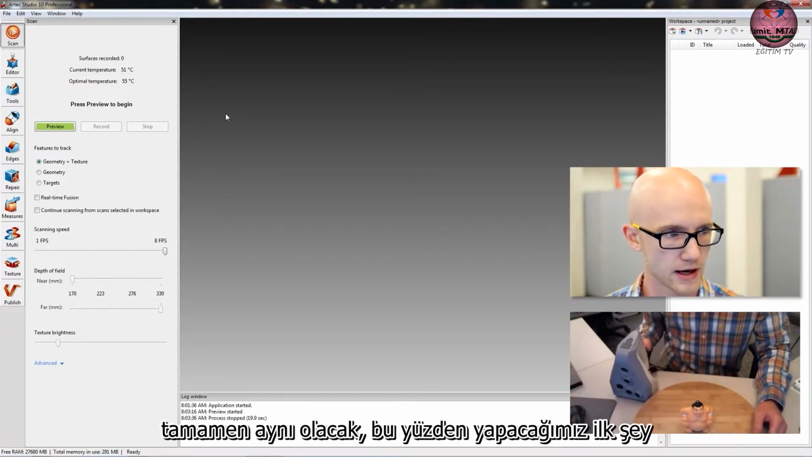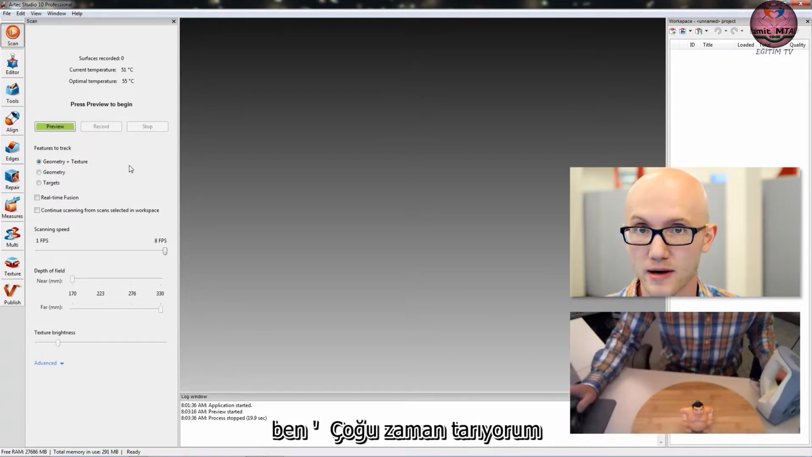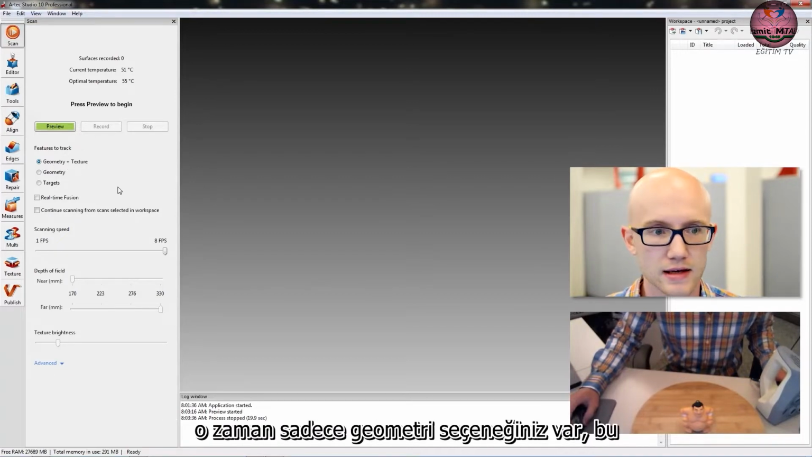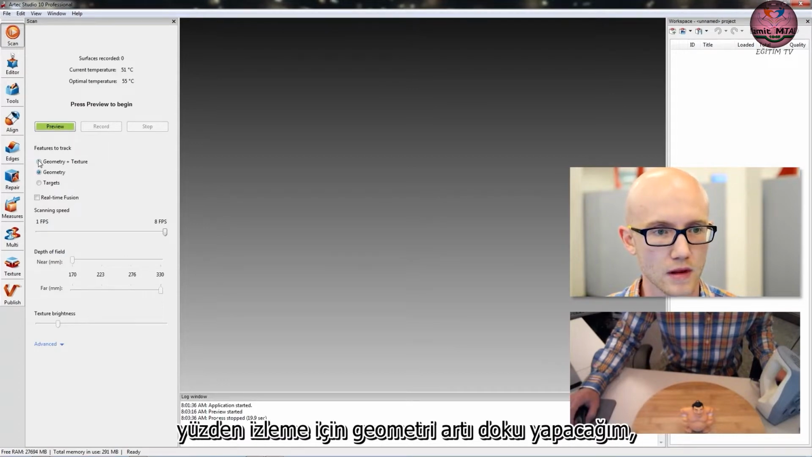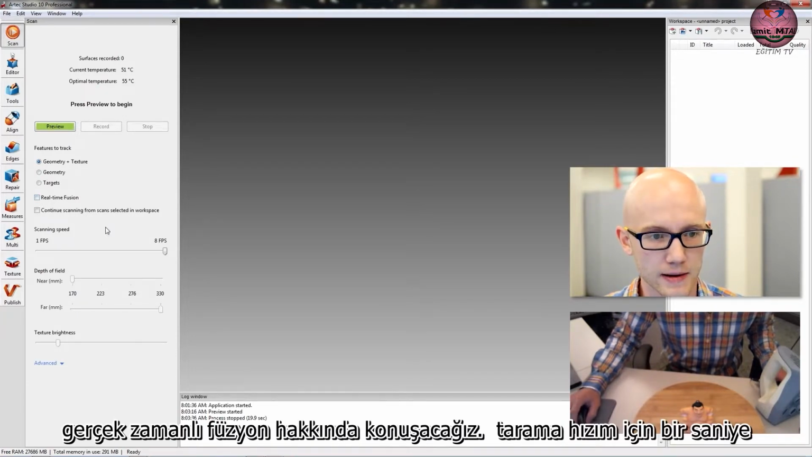Okay, so the first thing we're going to do is check our settings over here in the panel. For the most part, when I'm scanning, most of the time I want to leave things on geometry plus texture. If you have an Artec EVA Lite, then you only have the geometry option. So I'm going to do geometry plus texture for tracking. We will talk about real-time fusion in just a second.